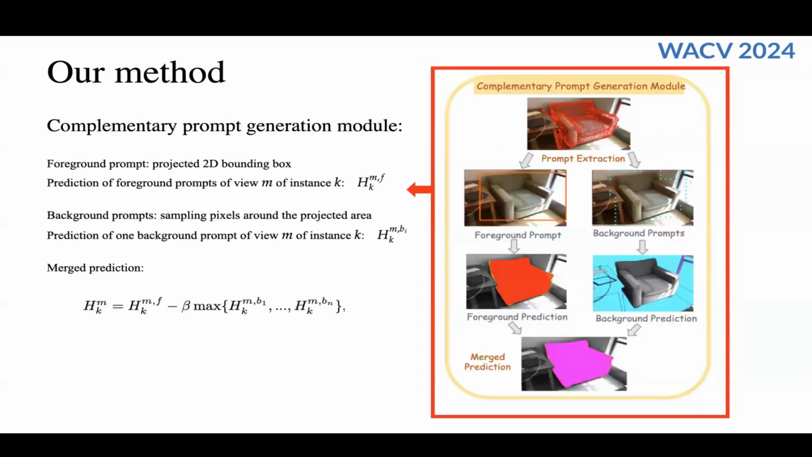And then we introduce a complementary prompt generation module. For this module, we use the projected points to generate two kinds of prompts. First is the foreground prompt, and the other is the background prompt. Then we use the Segment Anything model to get the predictions for both kinds of prompts, and merge the predictions together to get a final prediction.